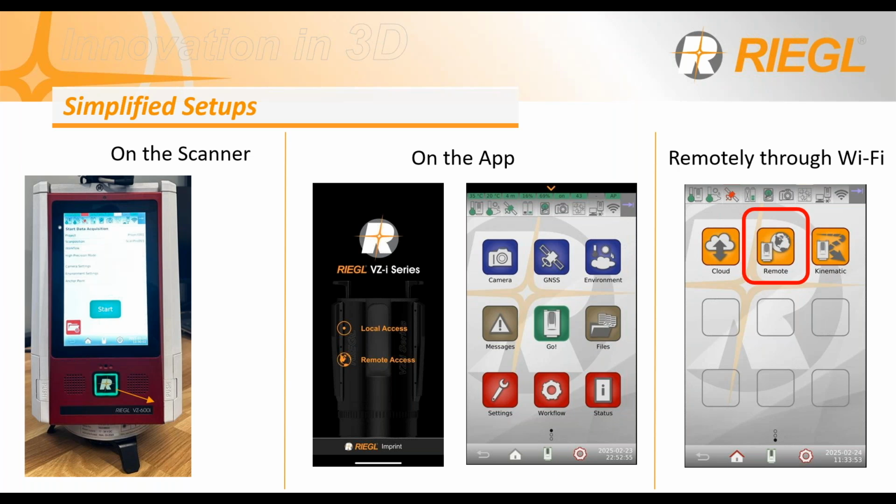So after you complete your scan, you basically just take that point cloud and move it to a 3D model like Revit, the software's own project coordinate system, and then you can collaborate with the rest of your teams.